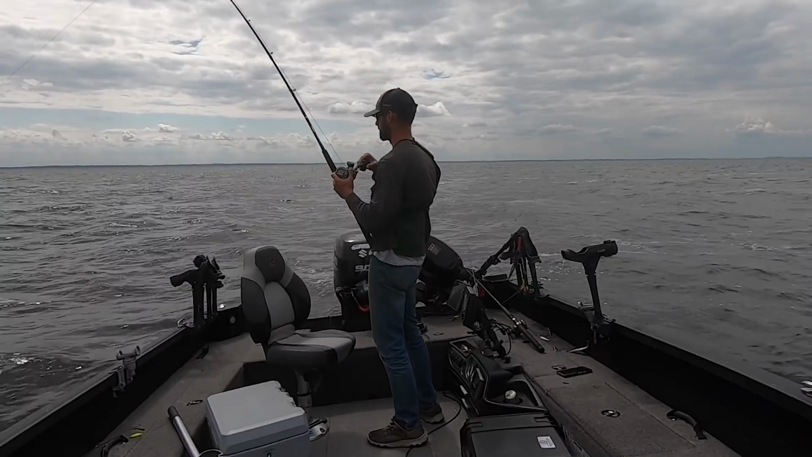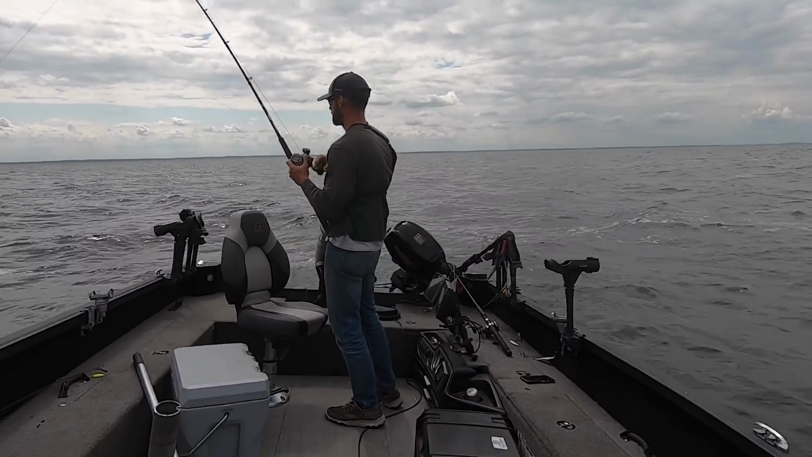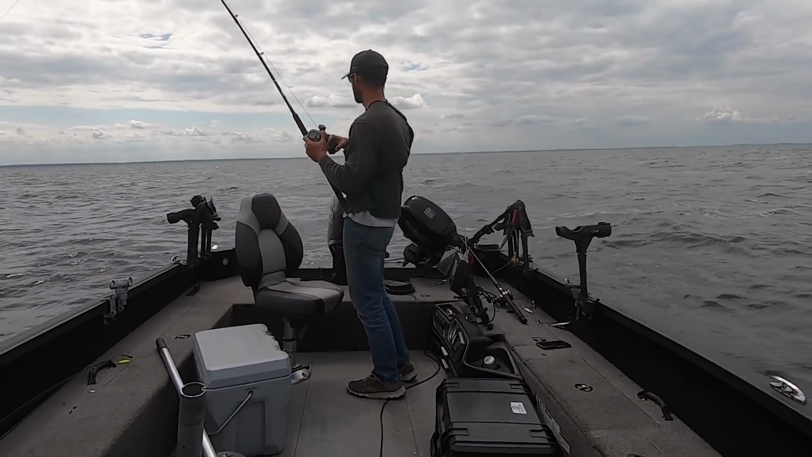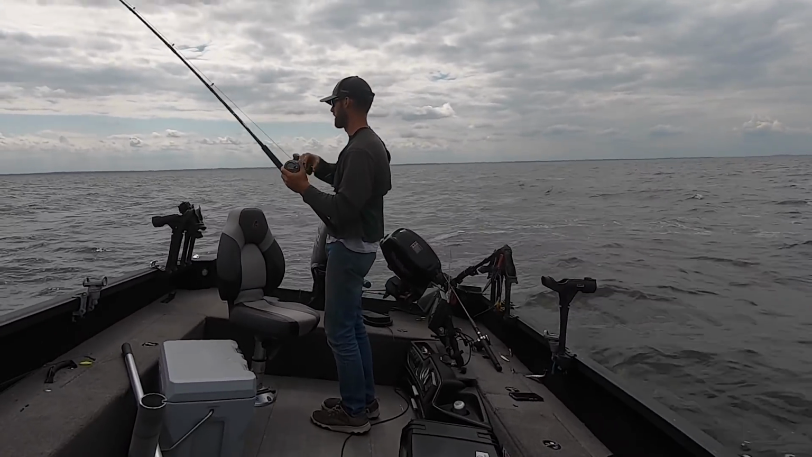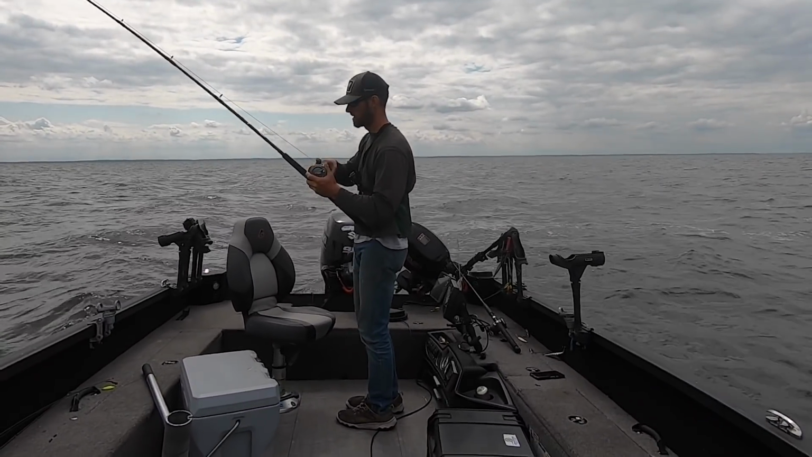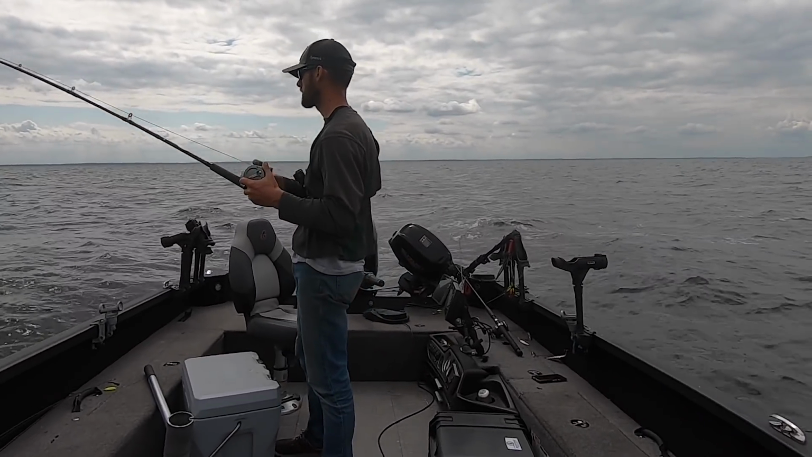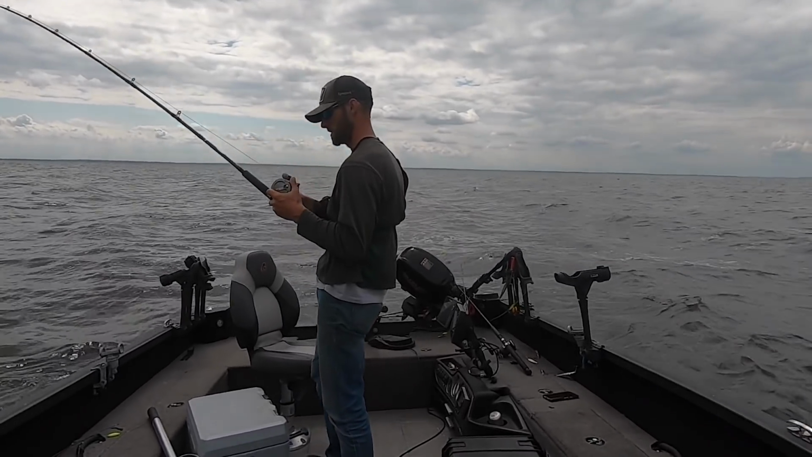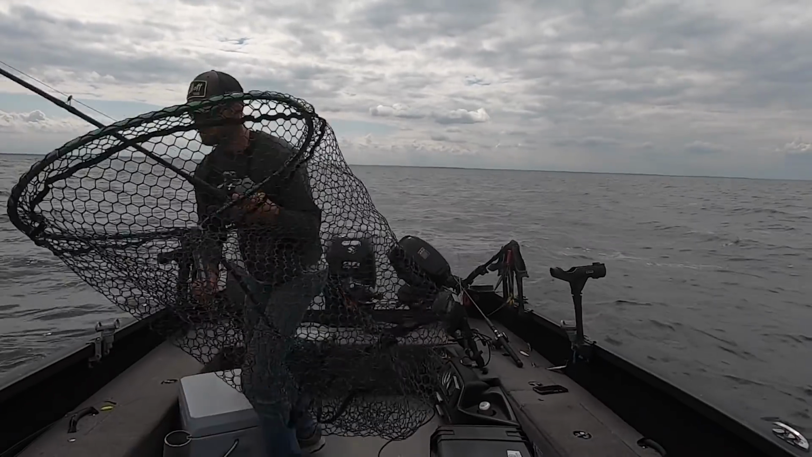Kind of just going back and forth between a spinner and a crankbait, and I have by no means dialed this in, but kind of when I get in a good pot of fish, I'll try to pull a spinner, and if it's just kind of seek and destroy, I'll go to the crank because I can fish a little bit faster. I don't know if he's just coming with me. When he hit, he absolutely blasted this thing. Now it almost feels like he's given up.